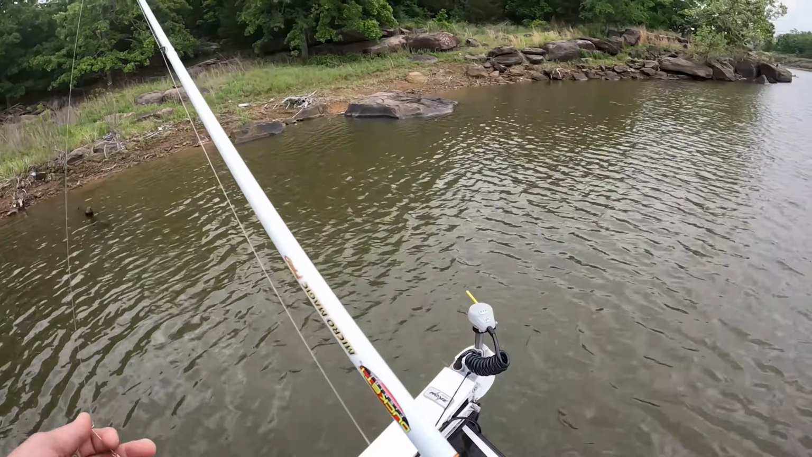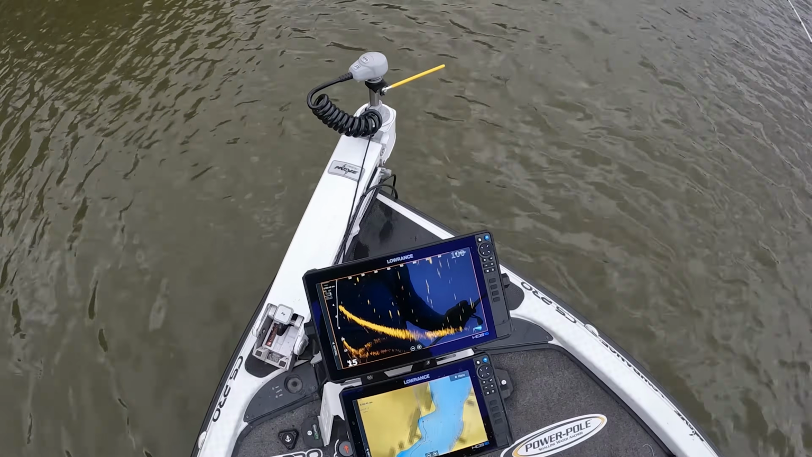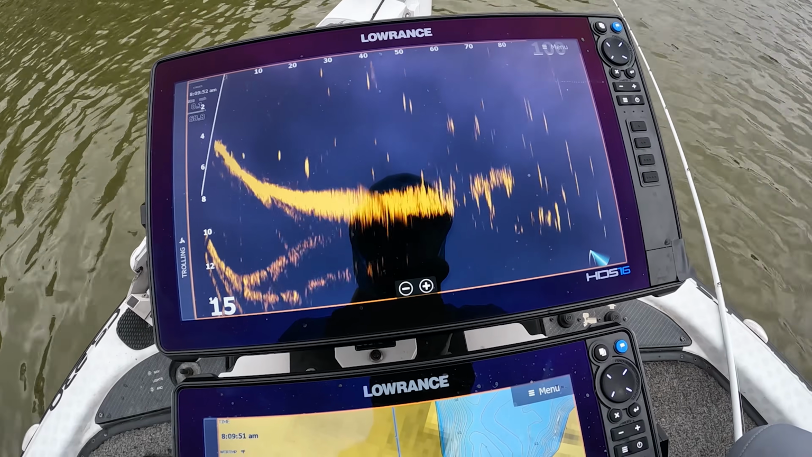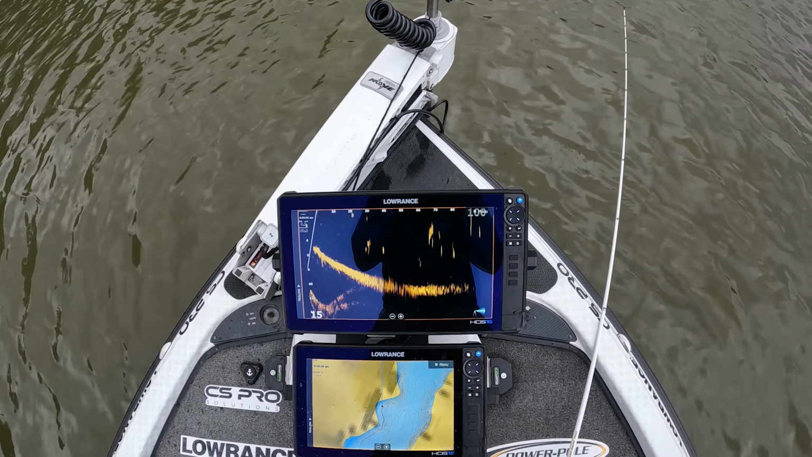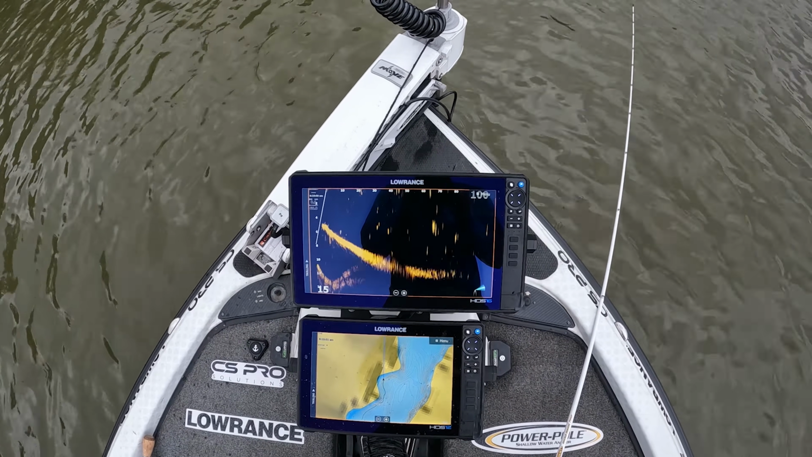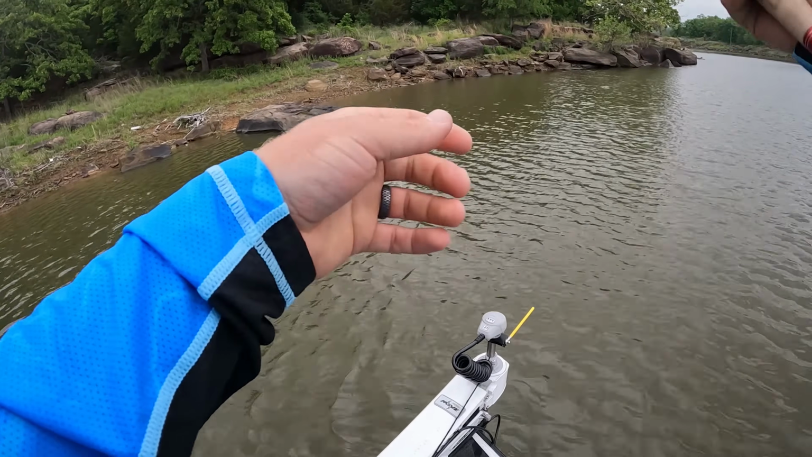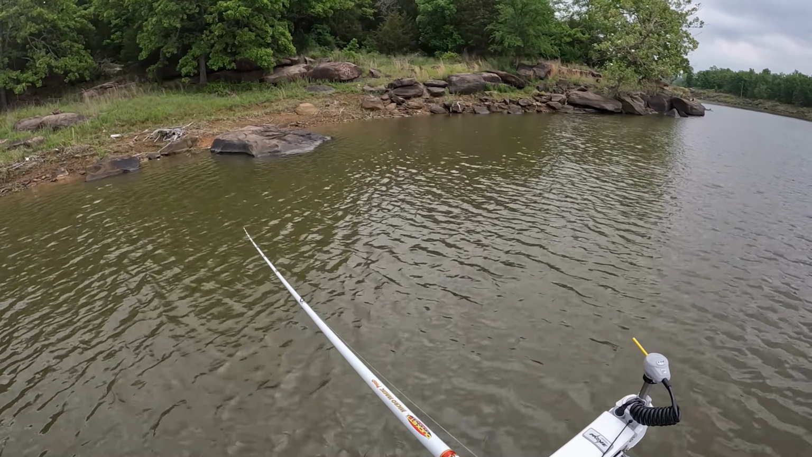One thing about Eufaula, it's kind of interesting, makes it kind of a challenge, is I don't know if you guys can see this or not. If you look at my active target, there are fish everywhere in the water column. I'm panning right now with active target, but literally everywhere you go, it looks like that right there. And so it makes it really hard to decipher bass, and really just hard in general to use the active target.